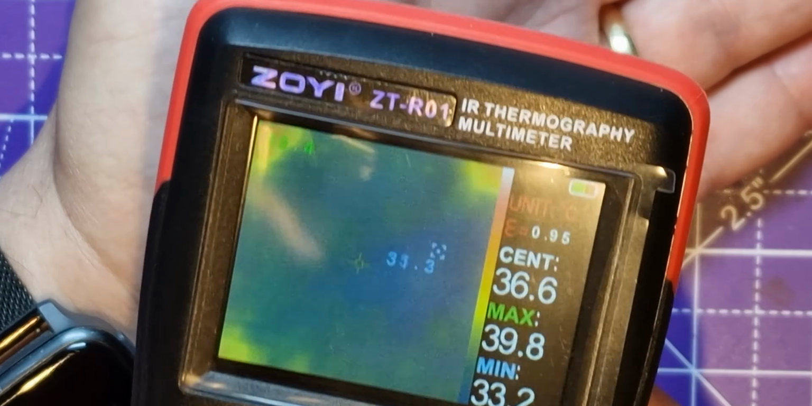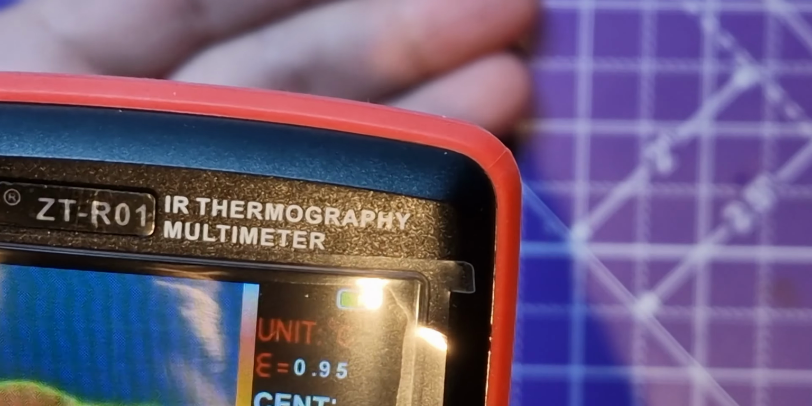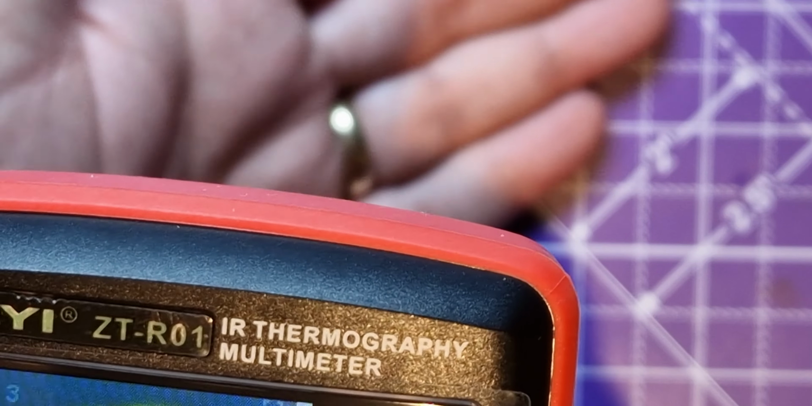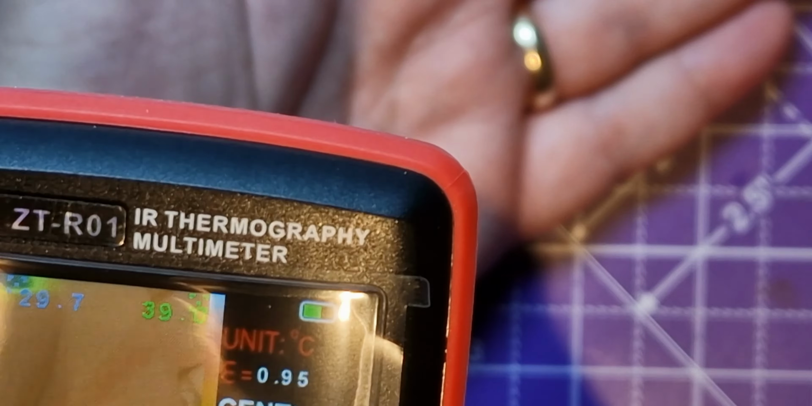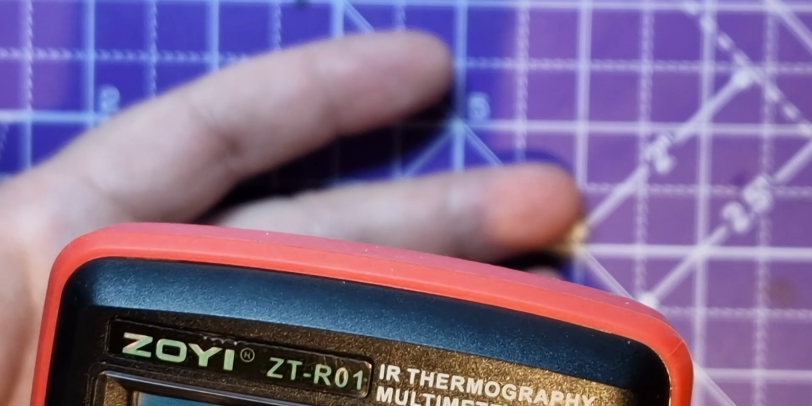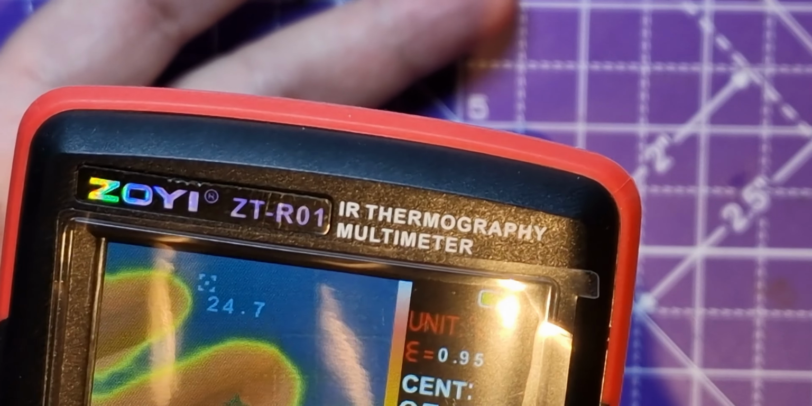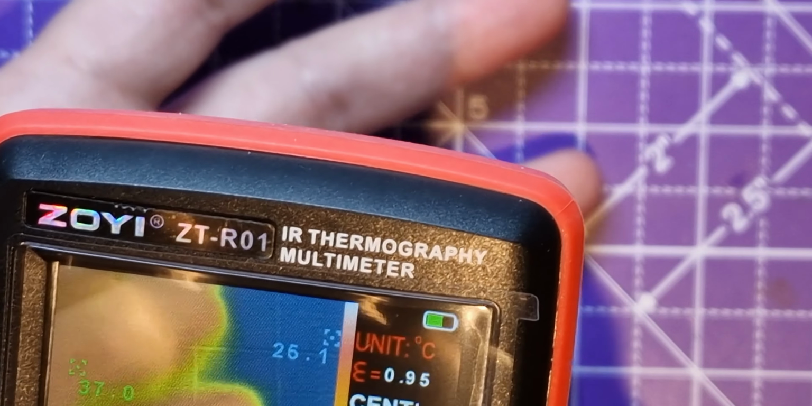So let's put it on my hand. You can see my hand there, and that's showing 38. I don't know whether that's good or not. It's hot in the cave as usual, but it's showing some temperature. Whether that's accurate or not, I don't know. But the thing is, it's showing a differential. So it might not be exactly thermal, but it looks like it.